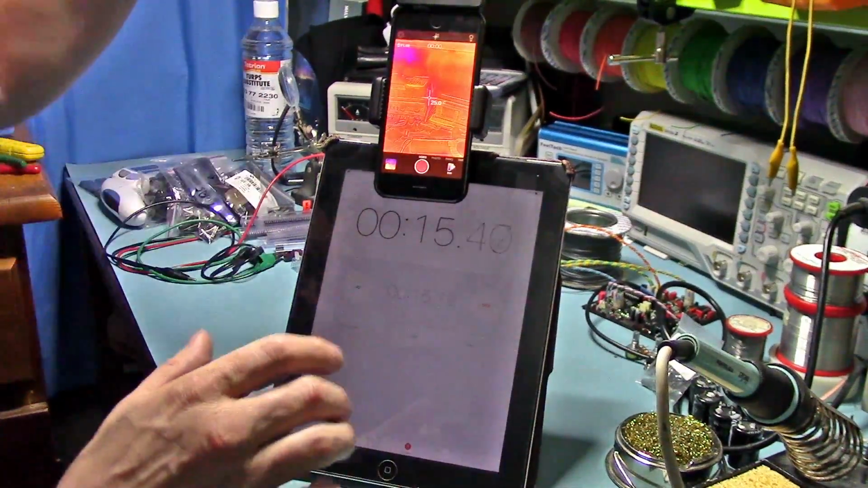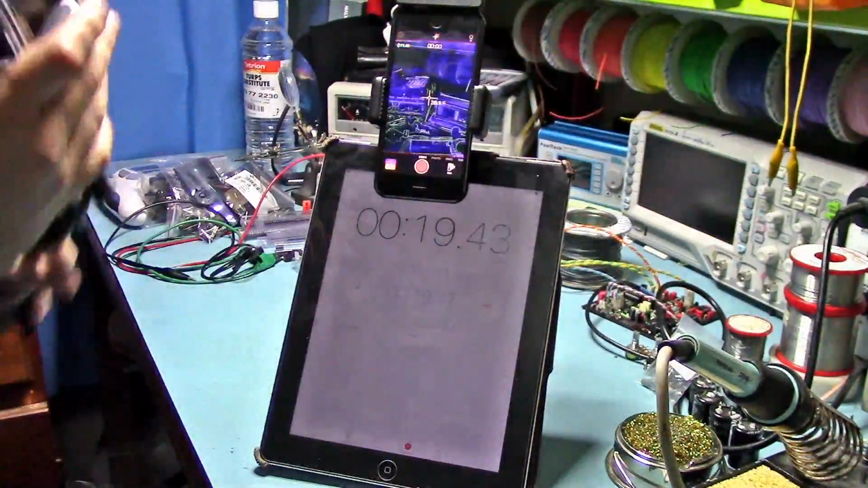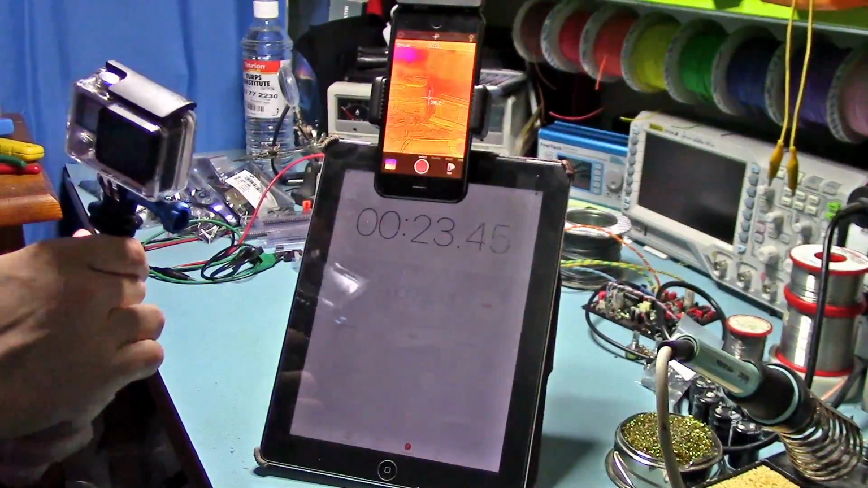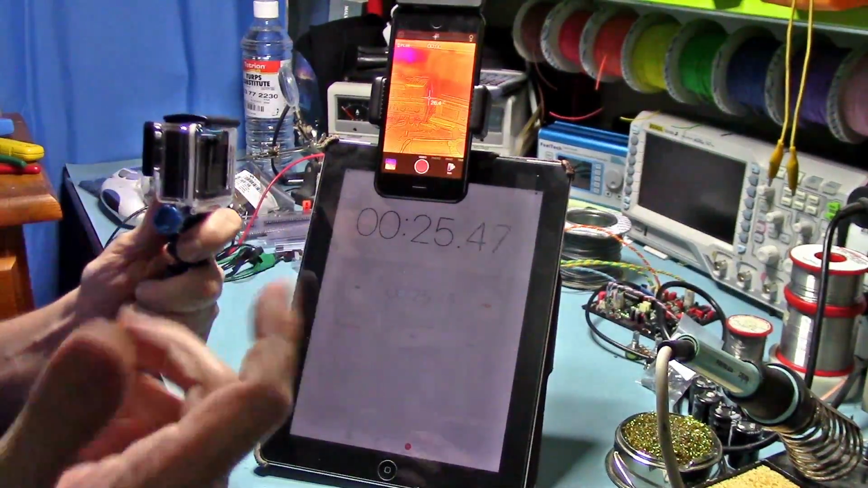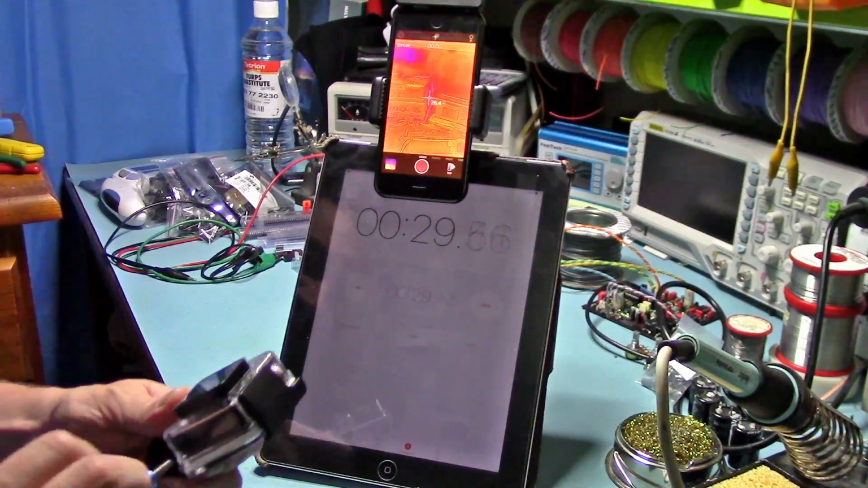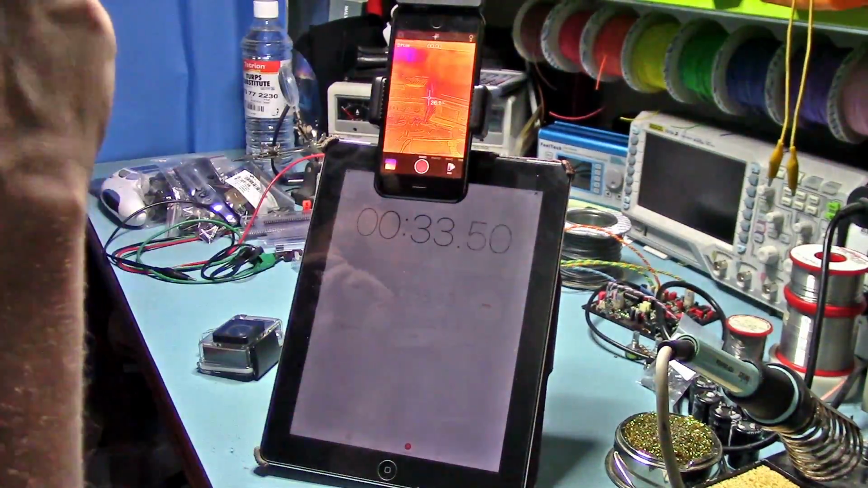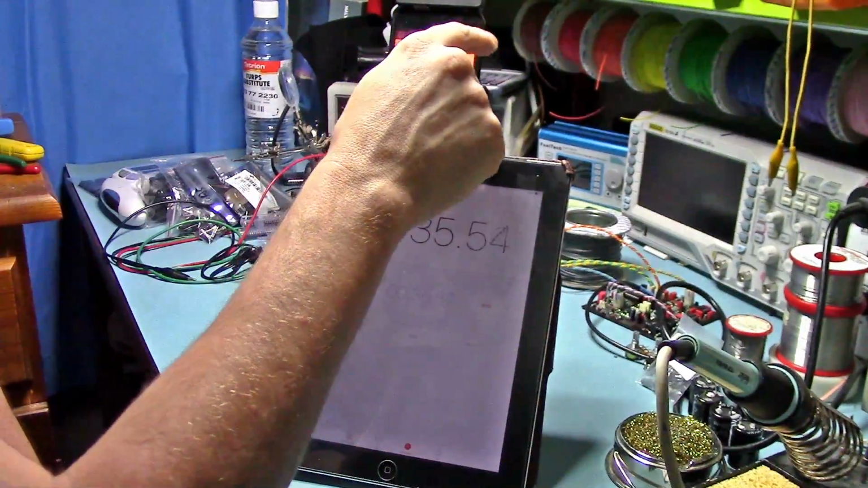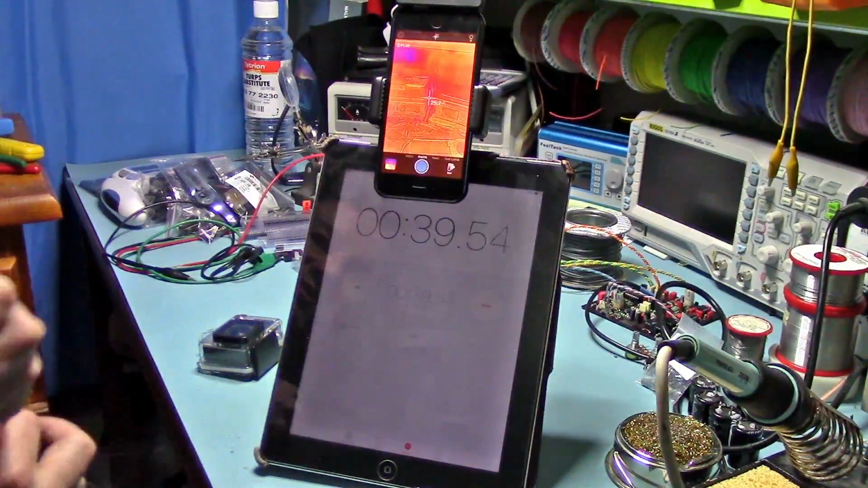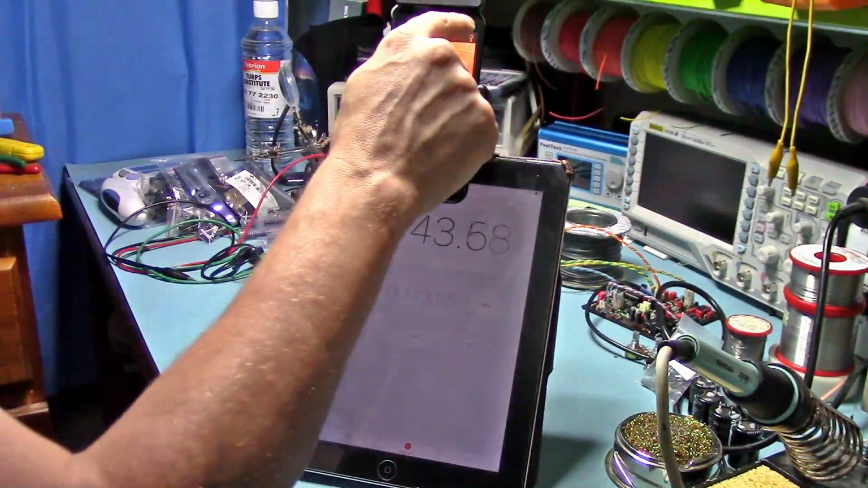I was going to use my GoPro to do a time lapse, but that's boring, so we won't do that. Basically, I'm just going to cut when it gets near the time. I'm not recording anything on here, I'm just playing this, so it's just real time thermal imaging.